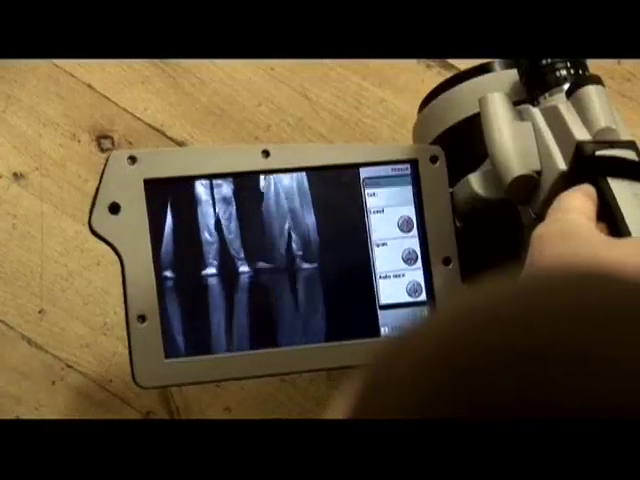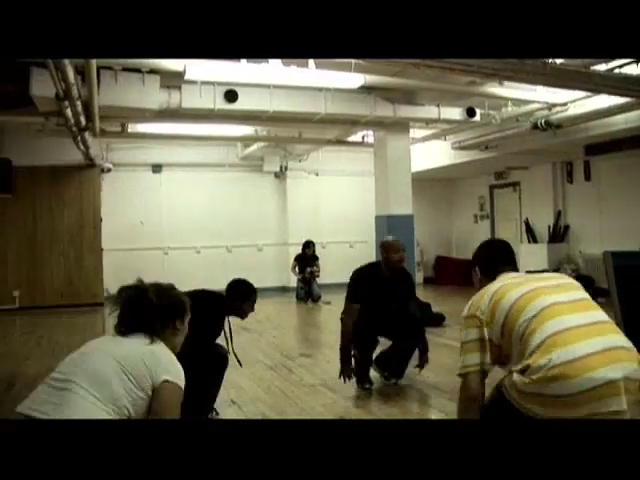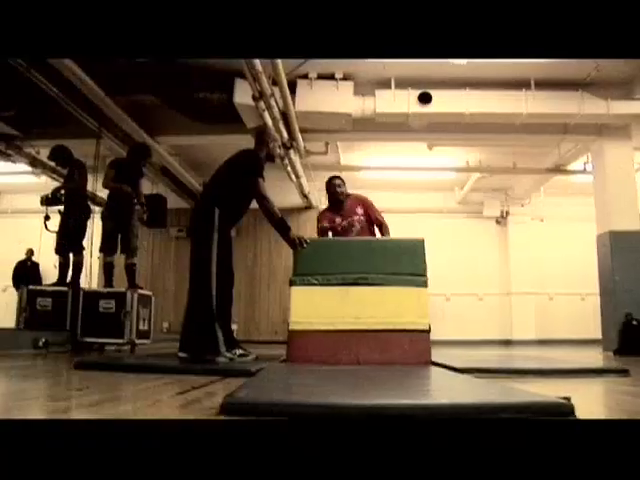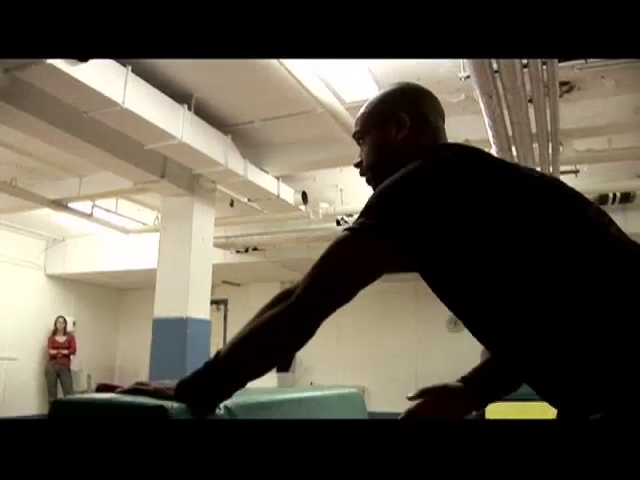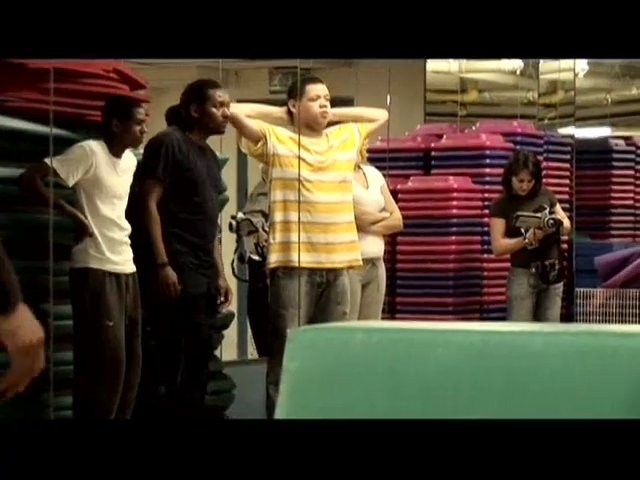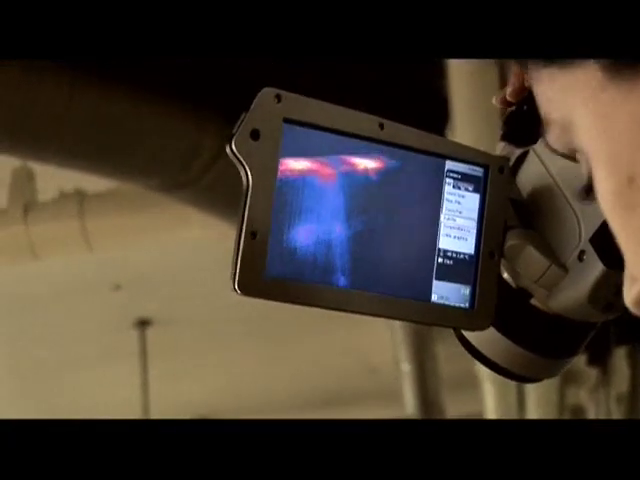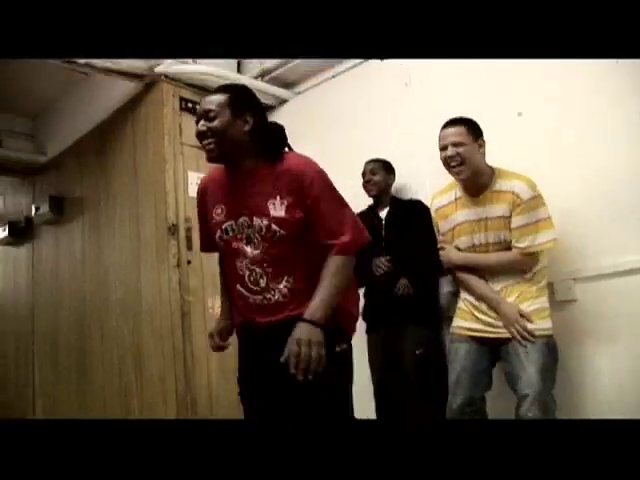The first workshop, I have to admit, I was a little bit nervous because it was a very small group and I was only just getting used to using the camera, and it was quite experimental. While Forrest was leading the workshop and teaching the moves to the young people, I took the camera and experimented with setting up different situations, different compositions, finding out whether I could actually track movement across the room, and whether I should keep still, really basic, simple things that I was learning all of the time.